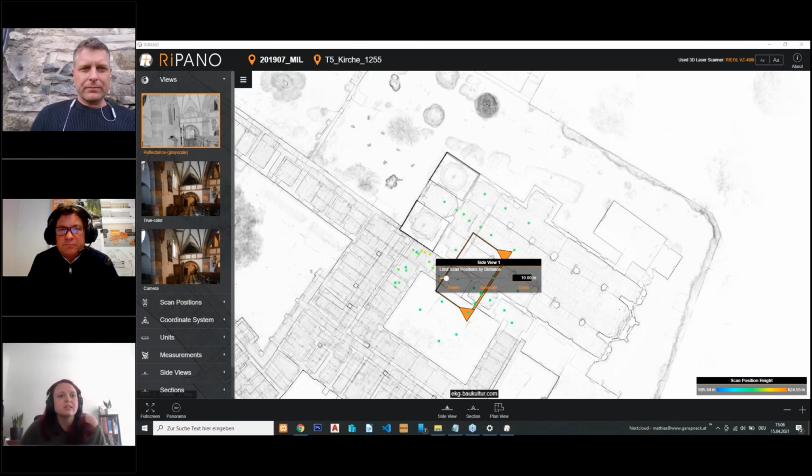Okay. Is there an example for the Repano web solution for exploring it online? For exploring it online. Okay. So I guess they're asking for a trial version of some kind.